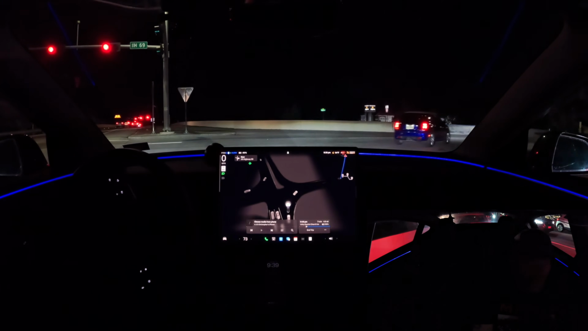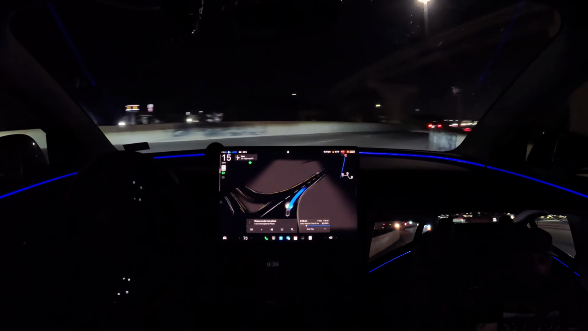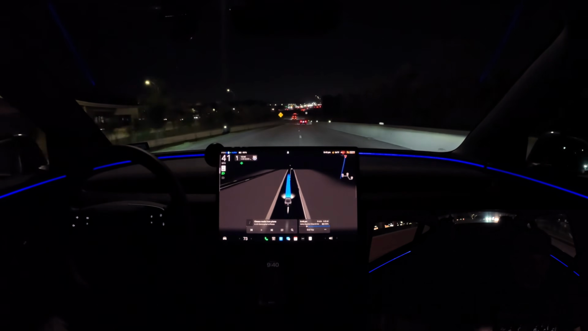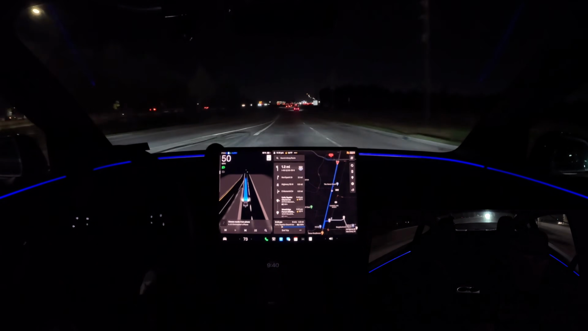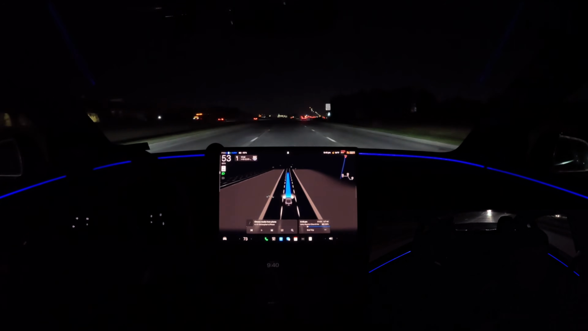All right, we're at the intersection. We can turn right on red, and there we go. Great job. All right.